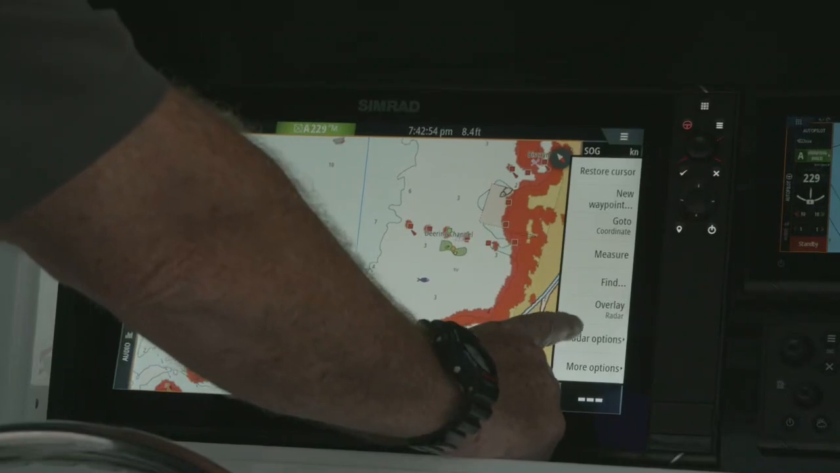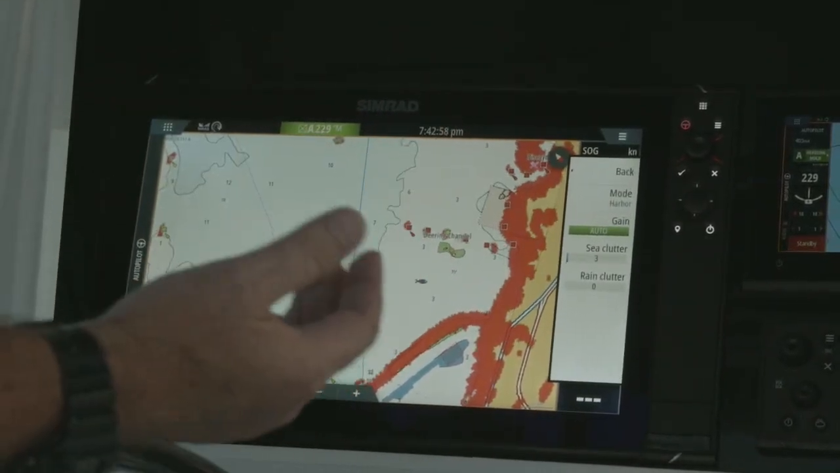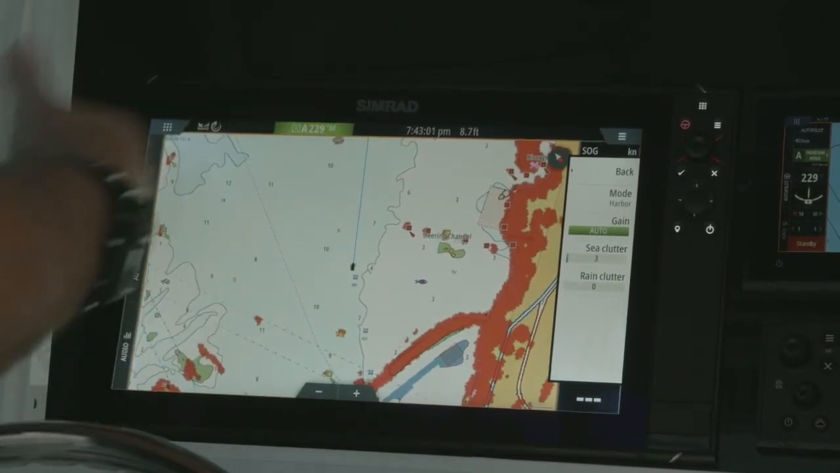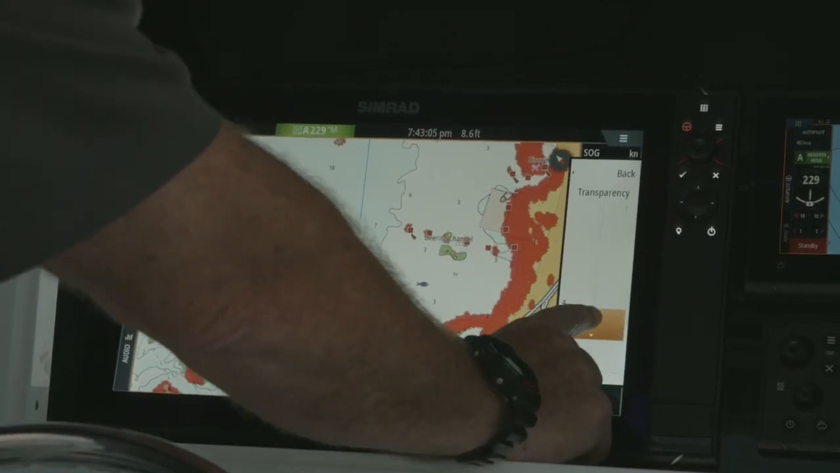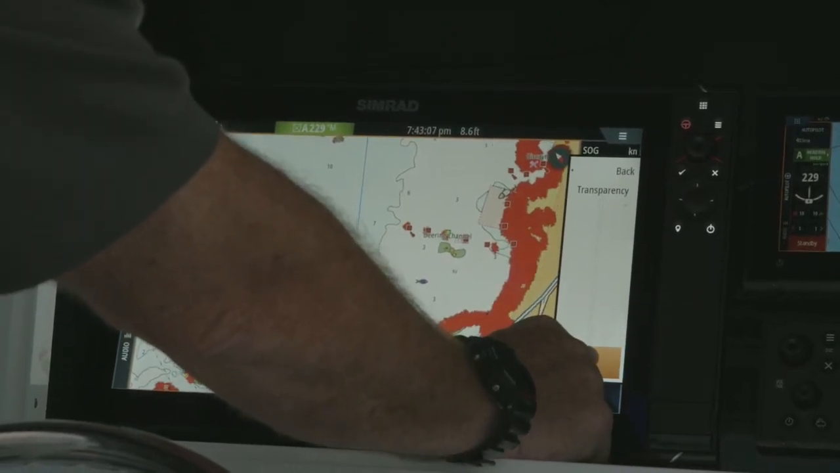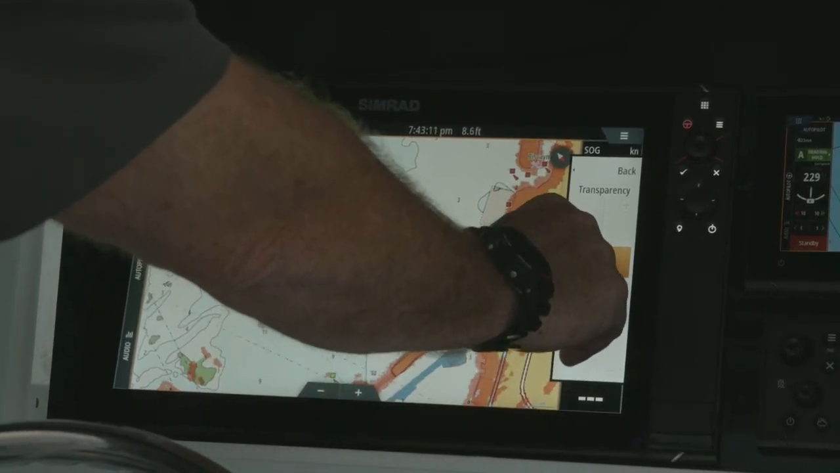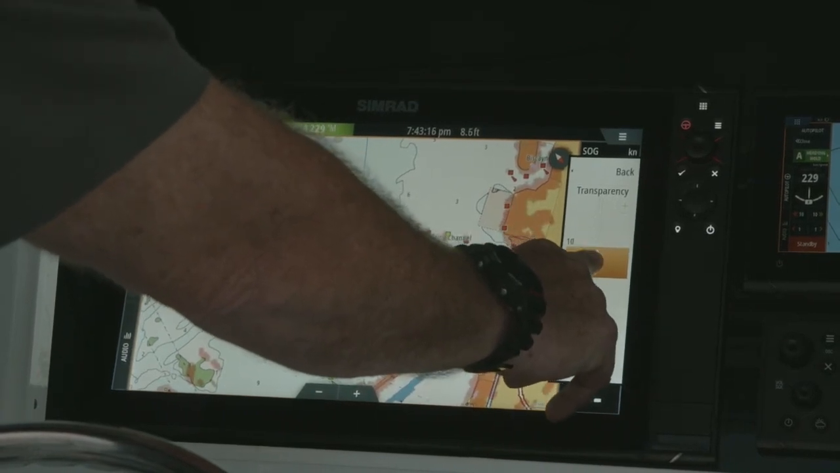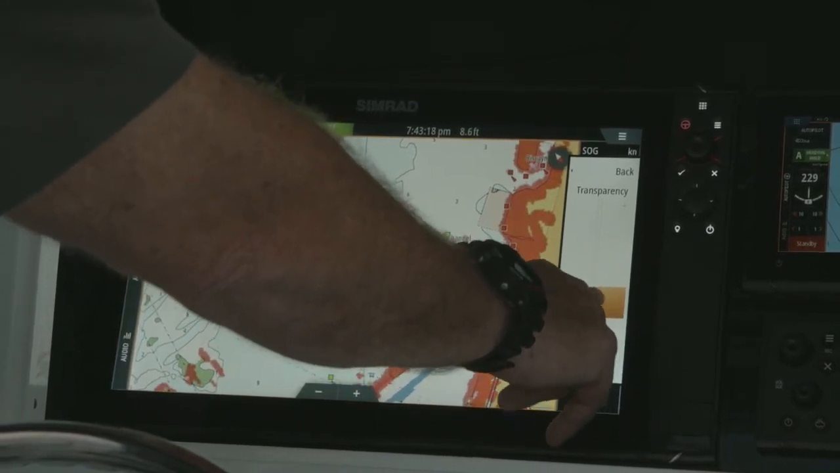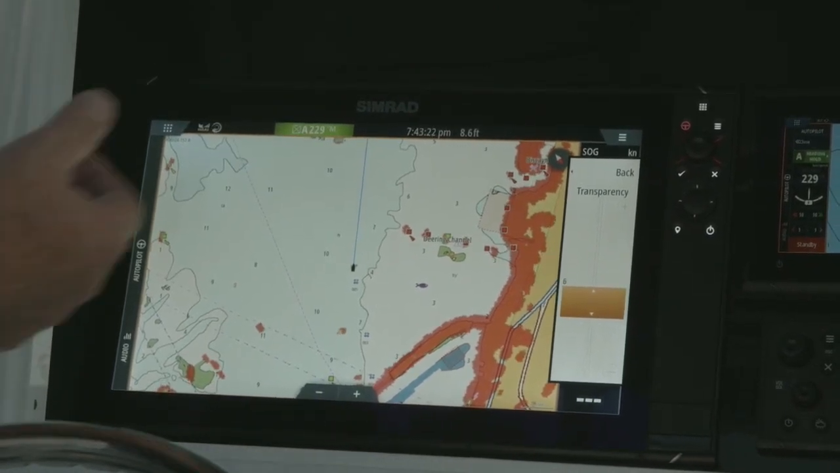Now while we're doing our overlay, we still have the ability to control our radar. So we can go in and we can make our adjustments, change our settings. We can go in and transparency. So how aggressive do I want to allow the chart below to be seen? So by increasing my transparency, I allow the chart to be seen through the radar target. So again, this is all personalization. You set it up how you want to see it.